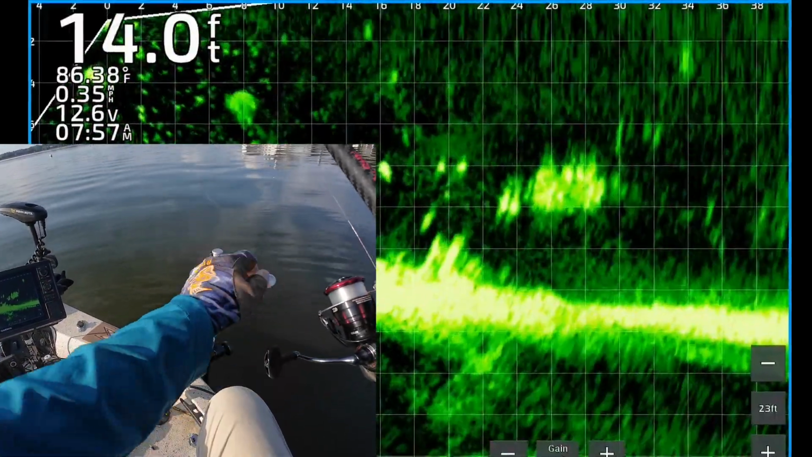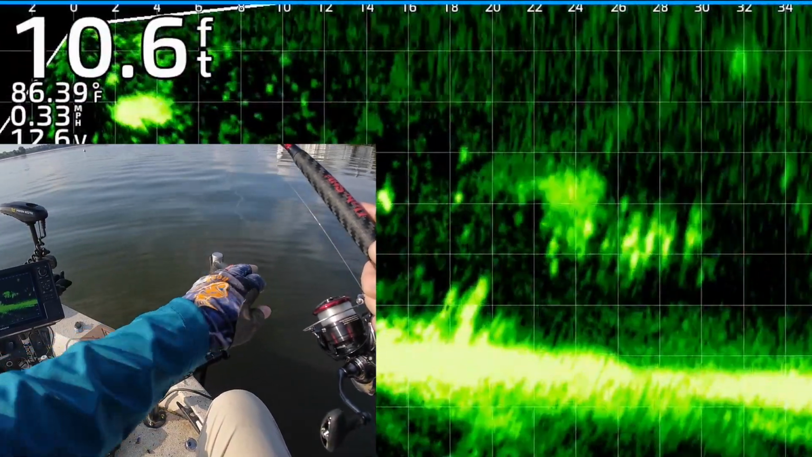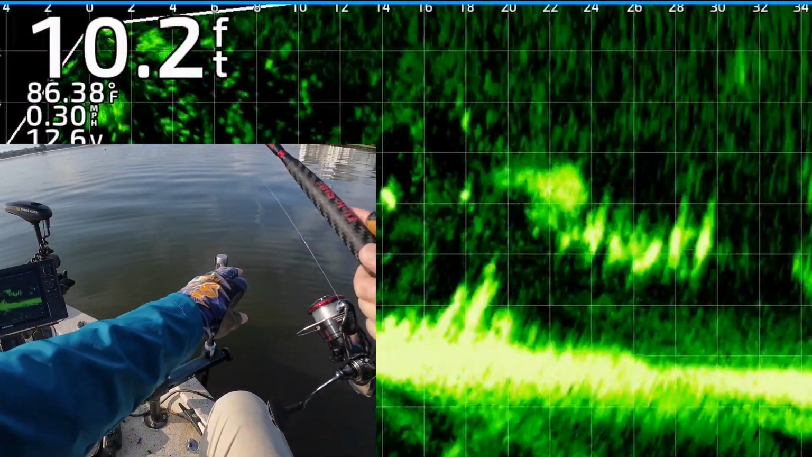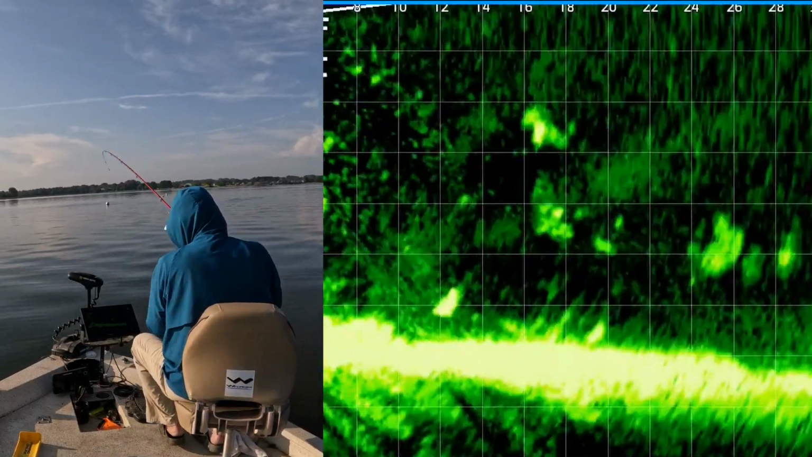But anyway, I got my jig and weight dropping down. There's a nice looking group of fish there. I'm gonna drag it through them. One of them's about to hit it. Got that one. He came up and got it.